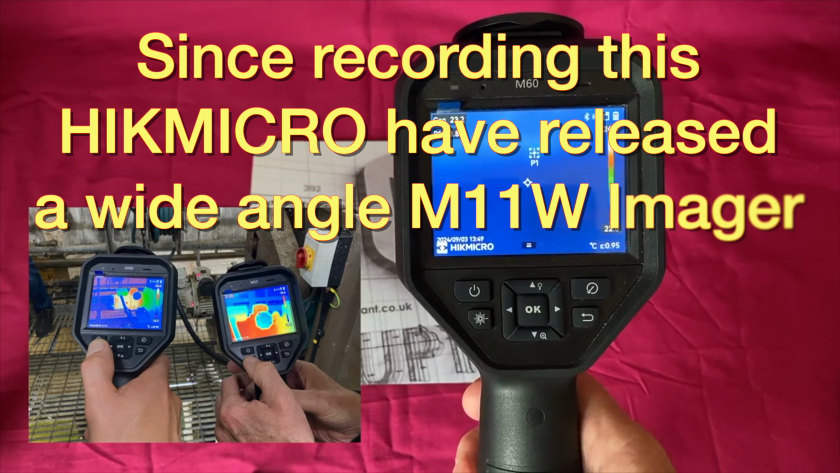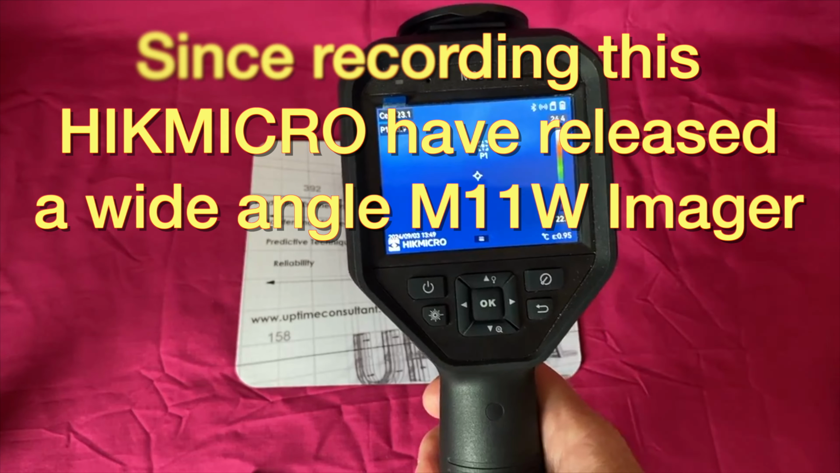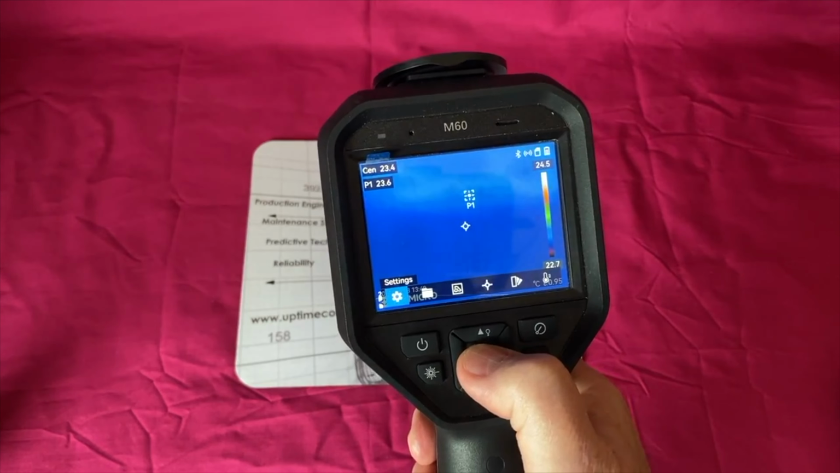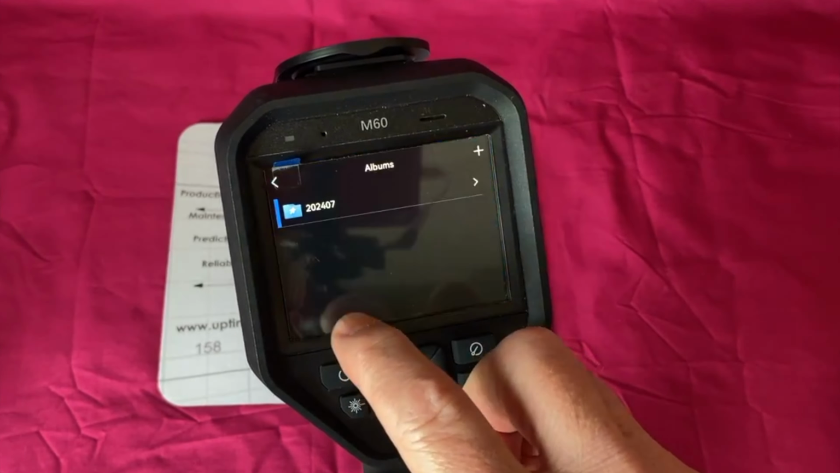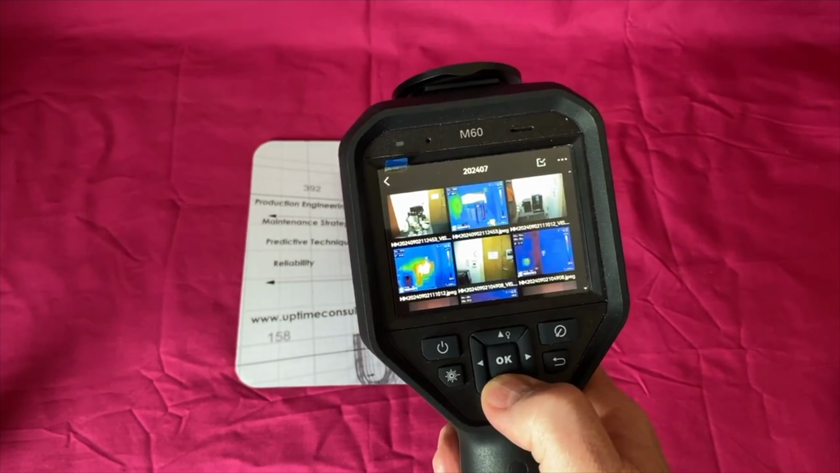Then you'll understand that the field of view of these images is very different. If you look at the M11 video, it's pretty much the same. All these controls are the same. So if we press OK, I like using the physical controls, but if you don't want to, you can use the touchscreen. So we can go to albums, press on albums, and we can cursor along or down.